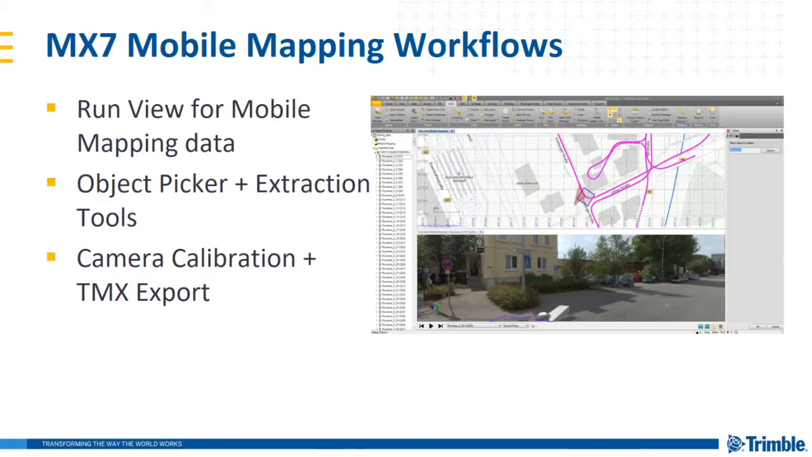TBC version 390 now supports the MX7 mobile mapping and has created a new workflow to do so. A couple of new features here. For data navigation, two new features enable synchronizing the 2D plan view and the 3D view, as you can see in the screenshot. The plan view is up top, and the run view, called the 3D view, is down below for greater visual control and viewing of your data.